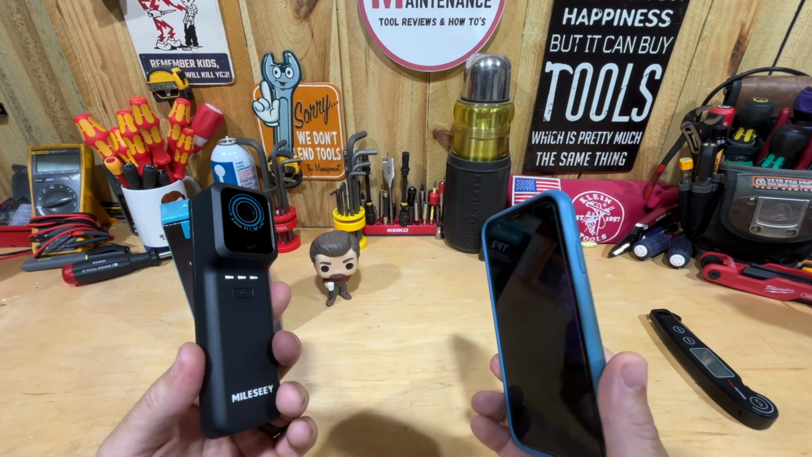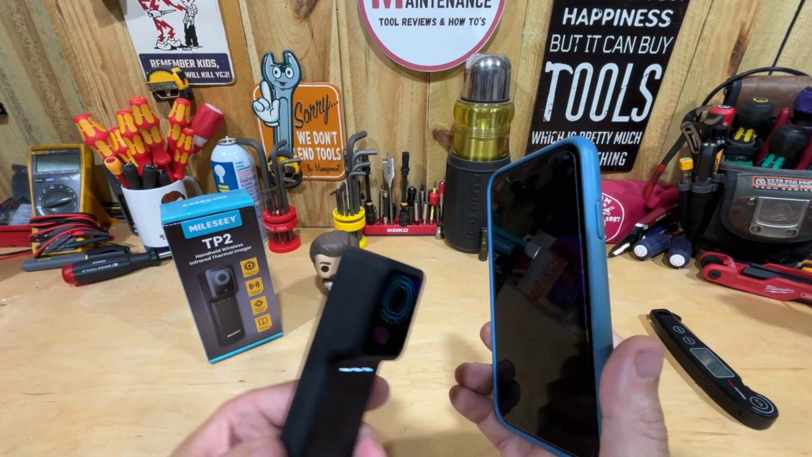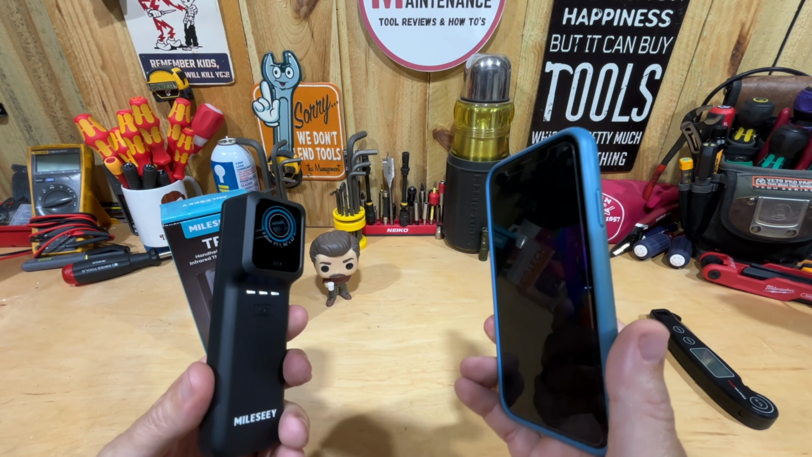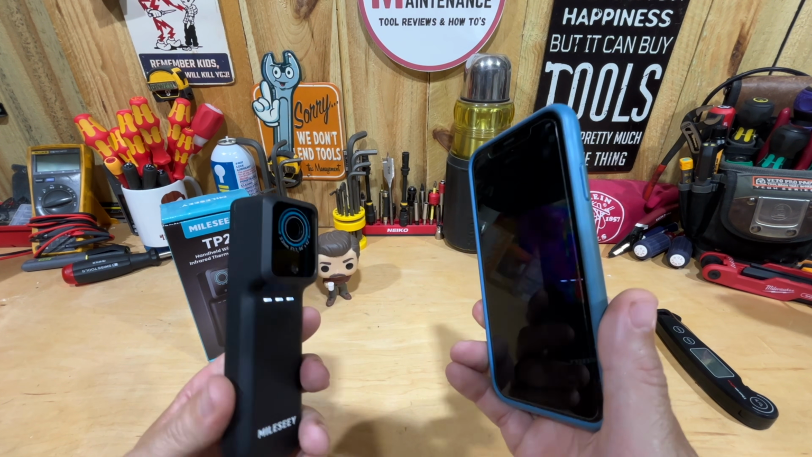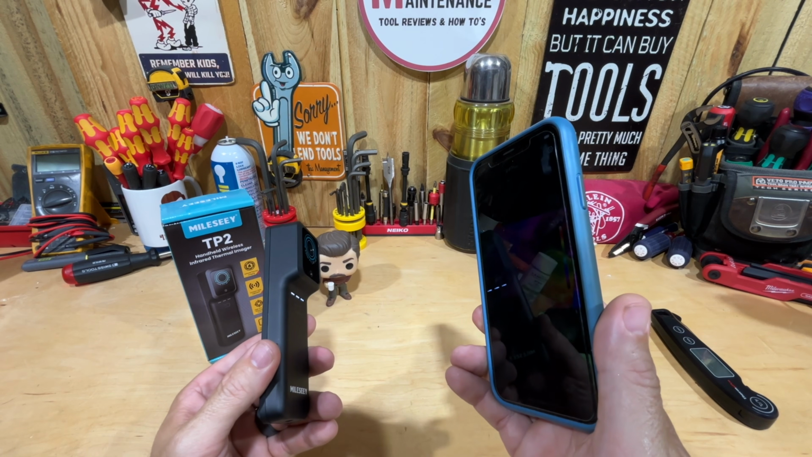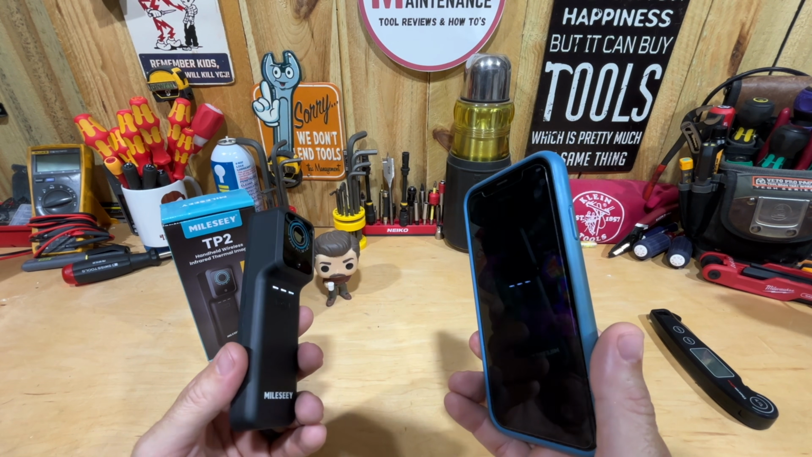But I really like the fact that I can easily send things from my phone to customers, pictures, whatever it might be, or even to my own self, put it in my Dropbox, put it in my OneDrive, without having to hook it up to my computer through a cable or getting out an SD card. I like that idea of it.